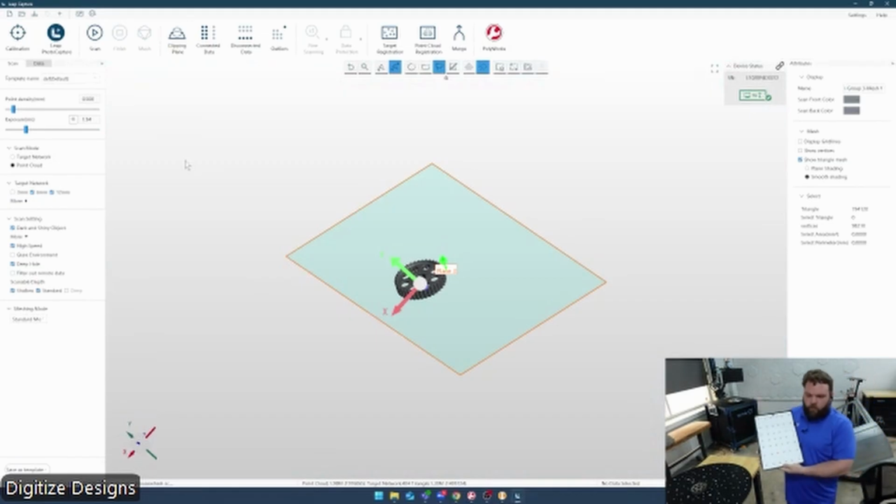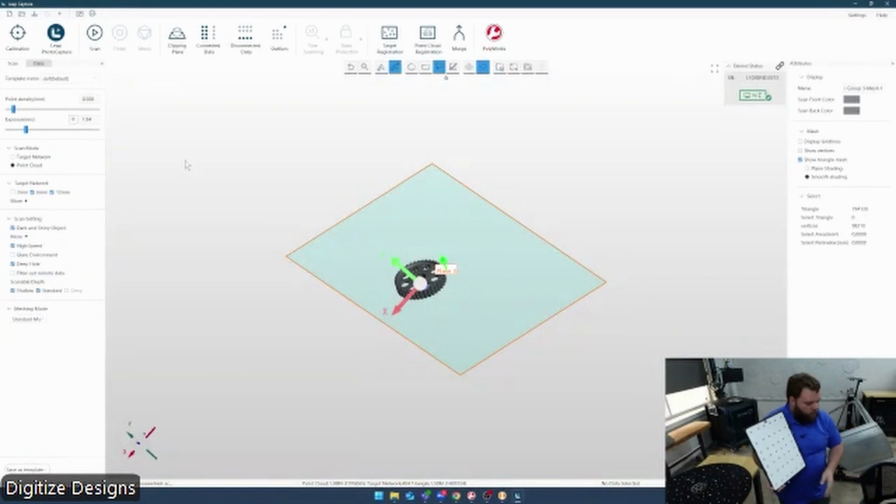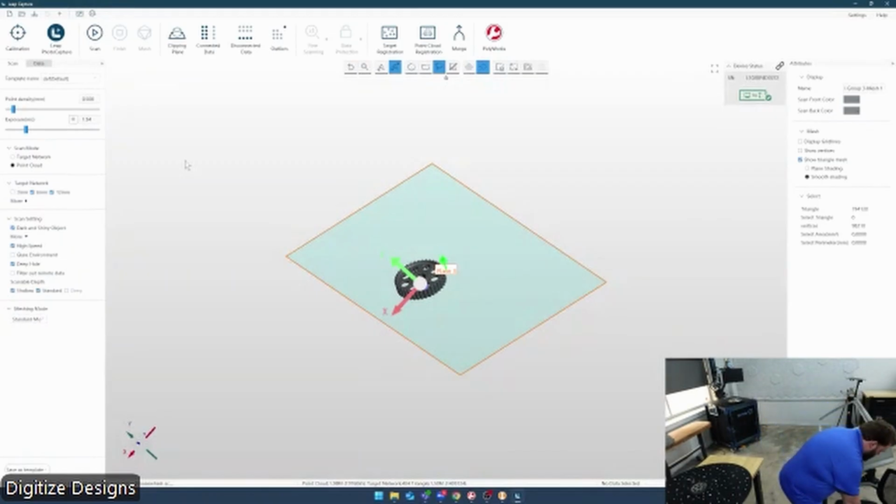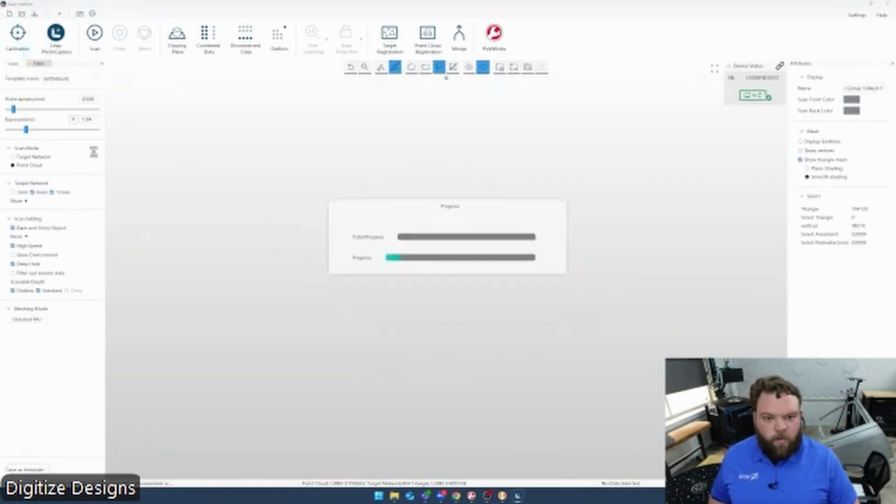So here's the board that usually has those two scale bars on it, but this is all you need. Take this and set it down. It can be on a table, but I like to have it a little lower, so I usually set it in a chair like this. There we go. And there's a calibration button up here. Just grab that, grab the scanner,